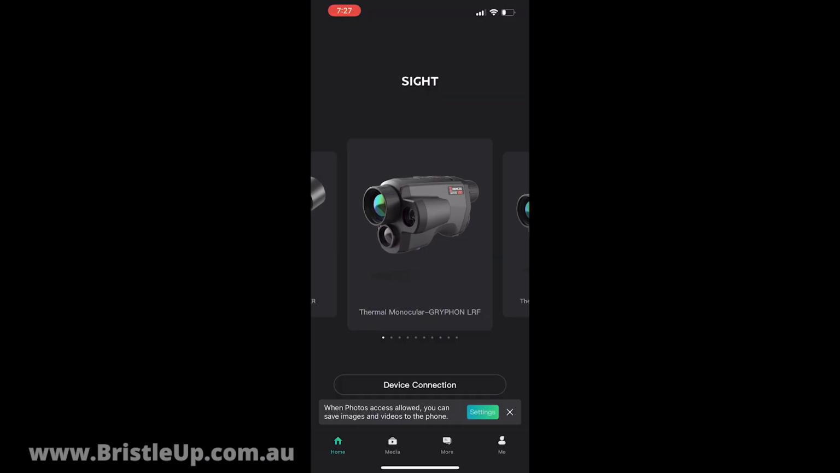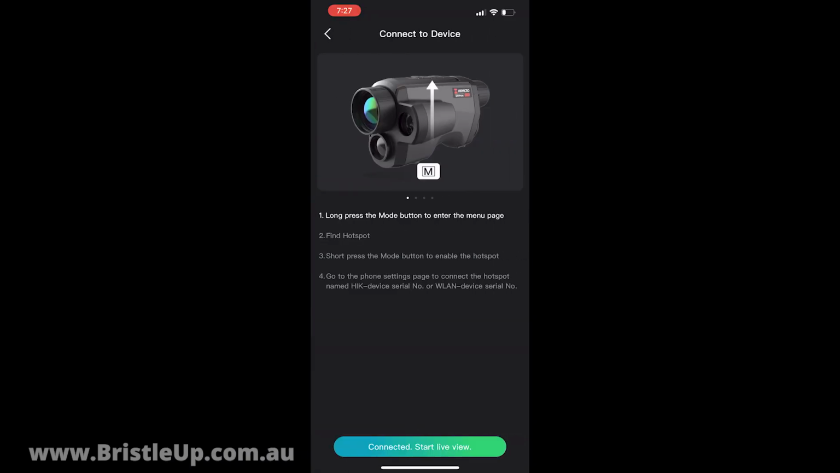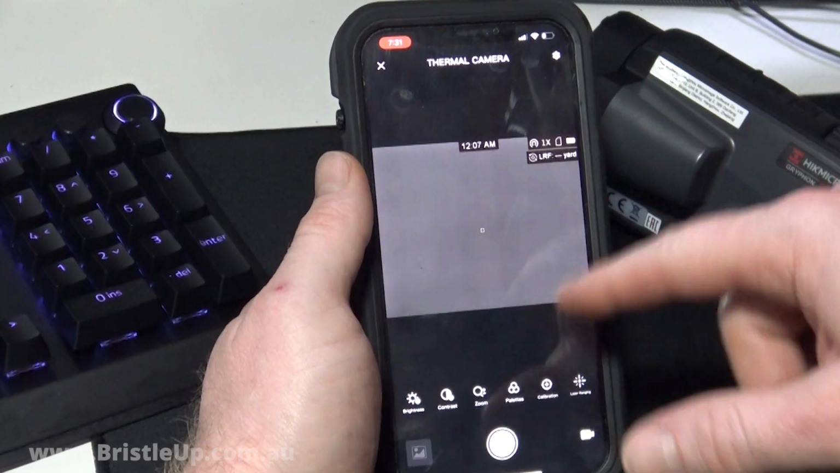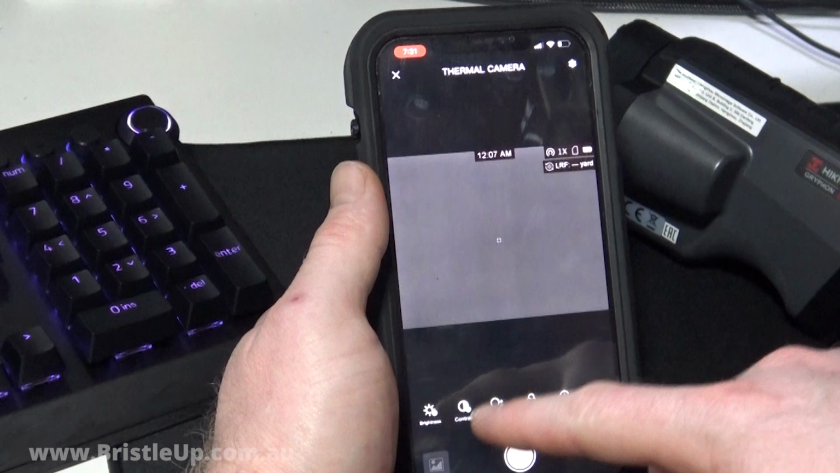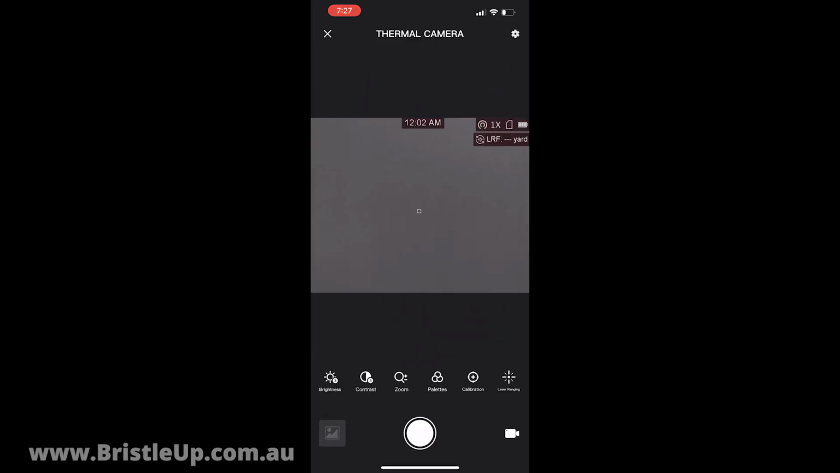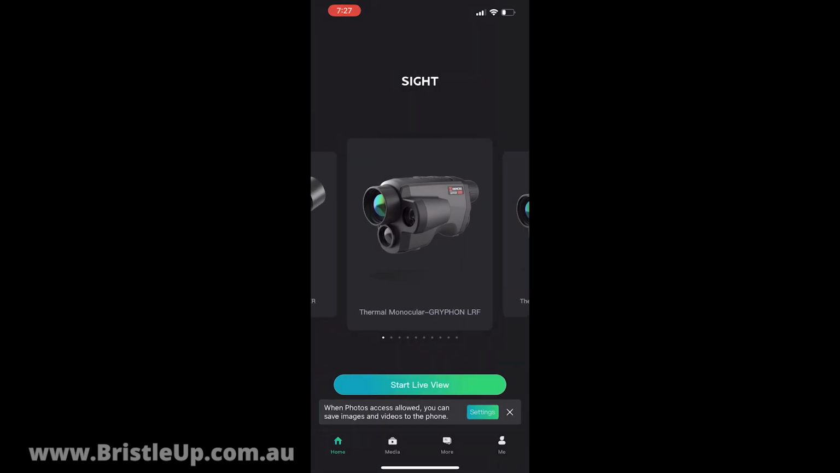Now once we're connected to that device, we can go into the Hikmicro Sight app. We can go to device connection or start live if it pops up. And now we know the device is connected. This is where you control it and you can see what the device can see. But we don't want to do that. We want to update this device. So we go back to the main screen.